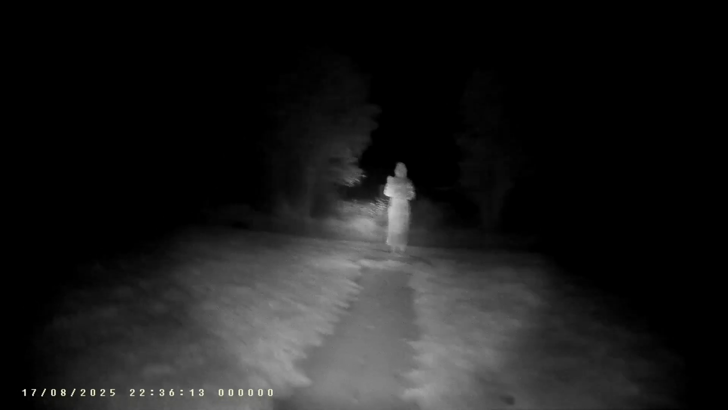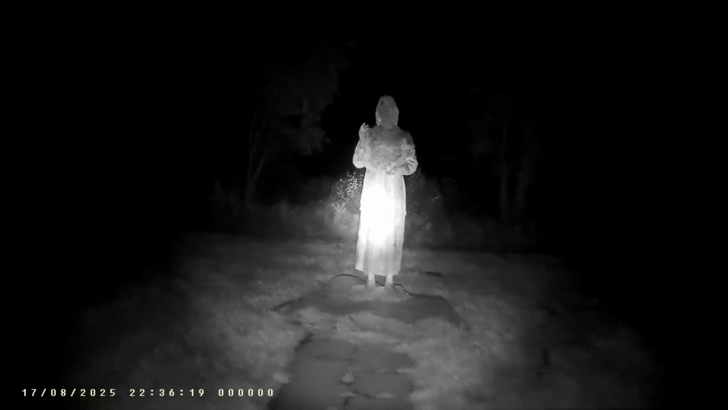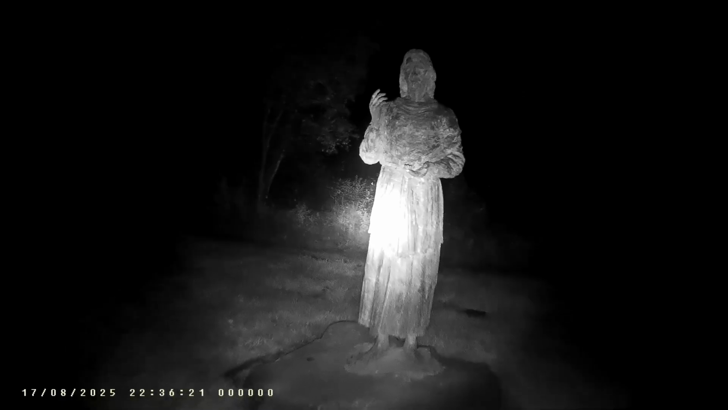This statue is usually holding stones. It's where people put their wishes or prayers, and they put the offerings in the hand. There's none in it today. You usually put your stone in there. I think people hold the stone and put their wishes and prayers.